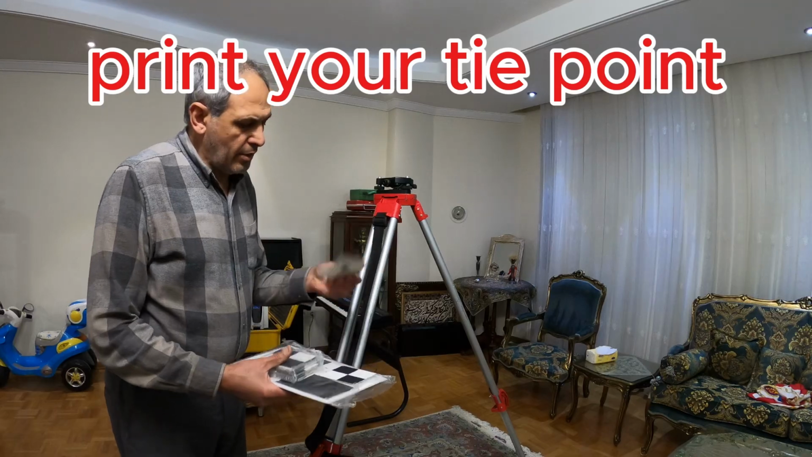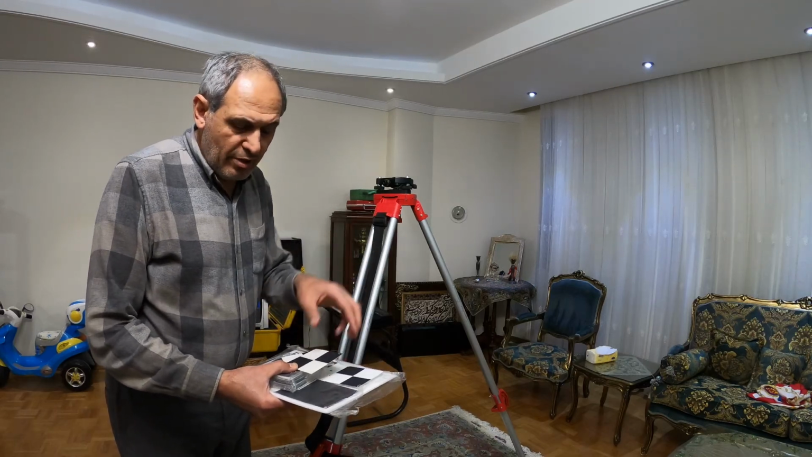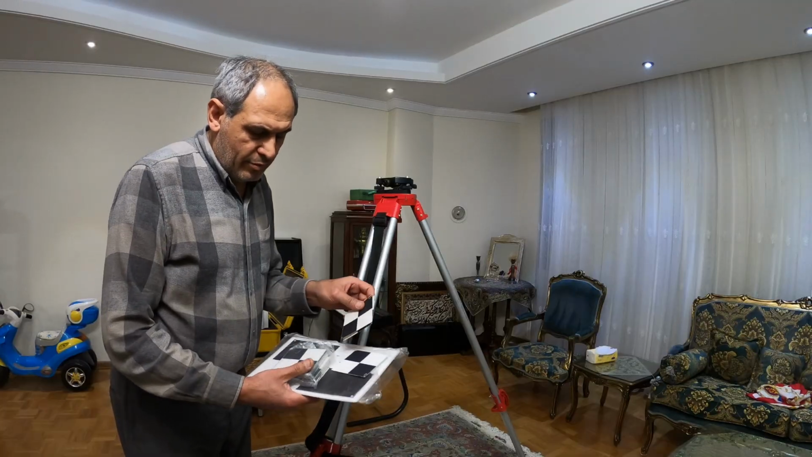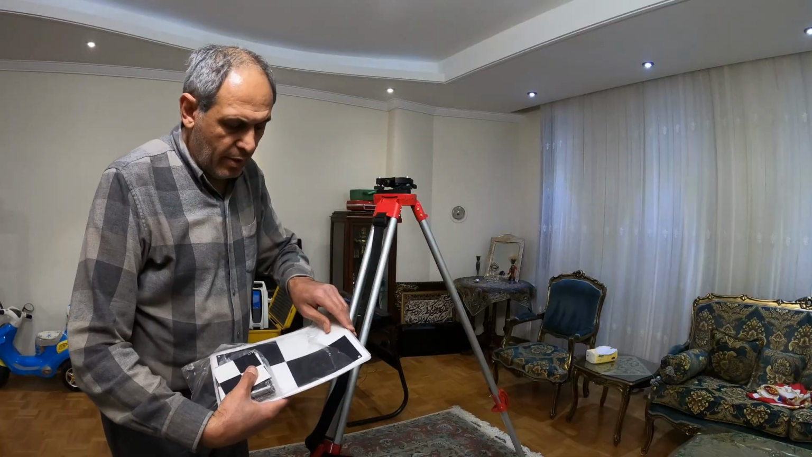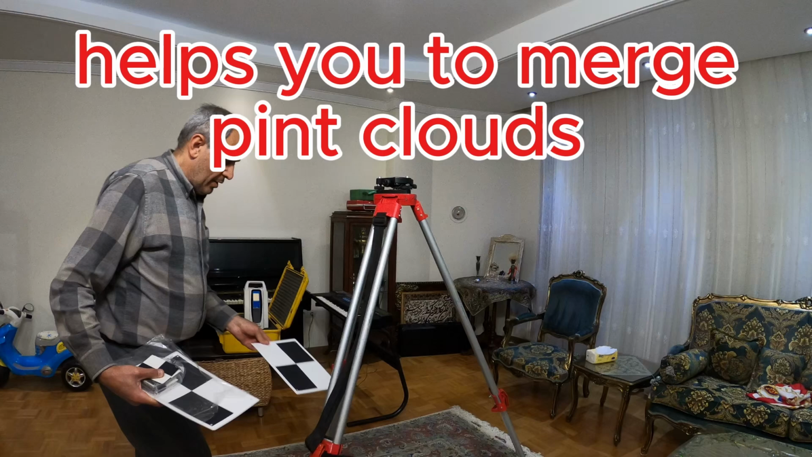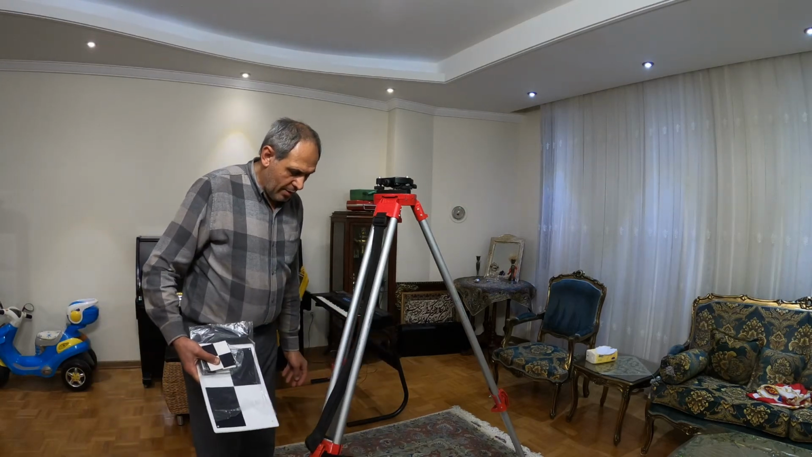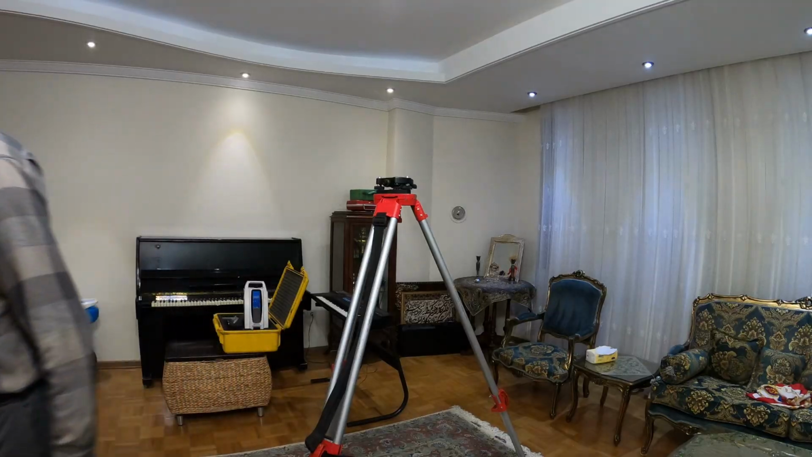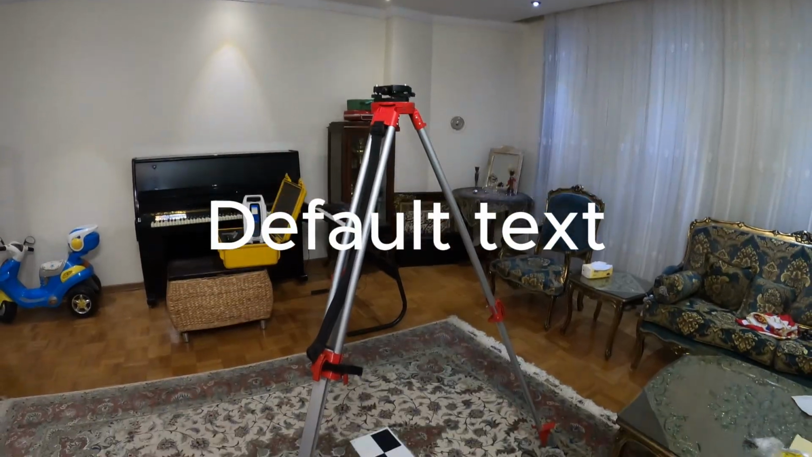You can make it on your own as a tie point to merge different point clouds. Or you can use a bigger one like this one. So you have a coordinate system for this one. I mean, let's say user coordinate system or UTM or WGS84, as you can see here.